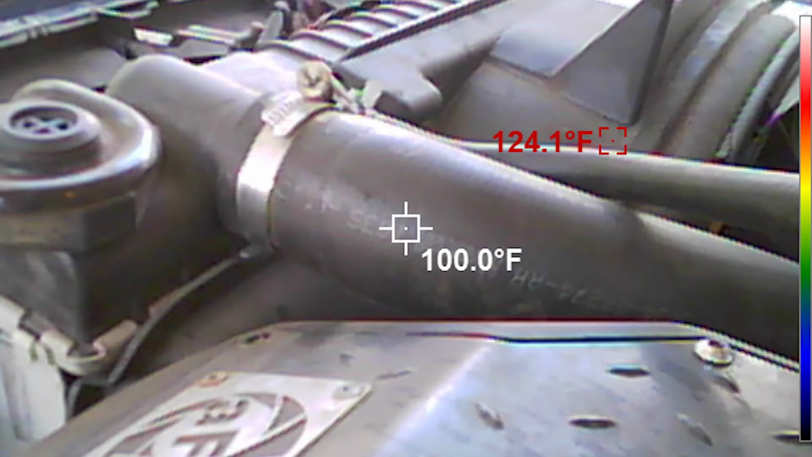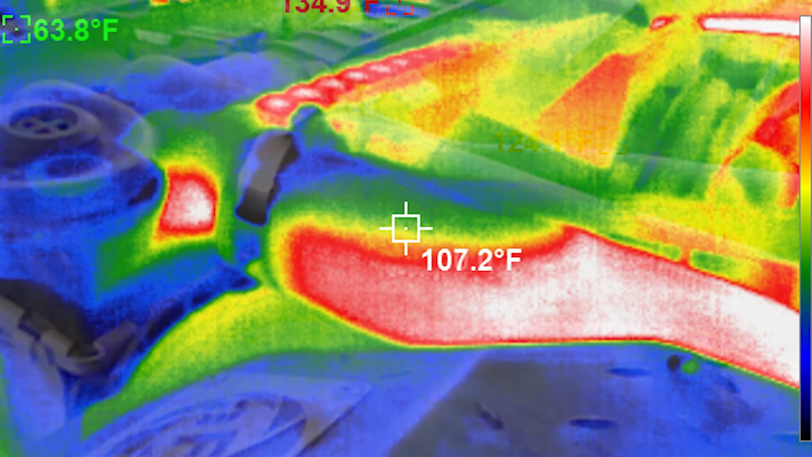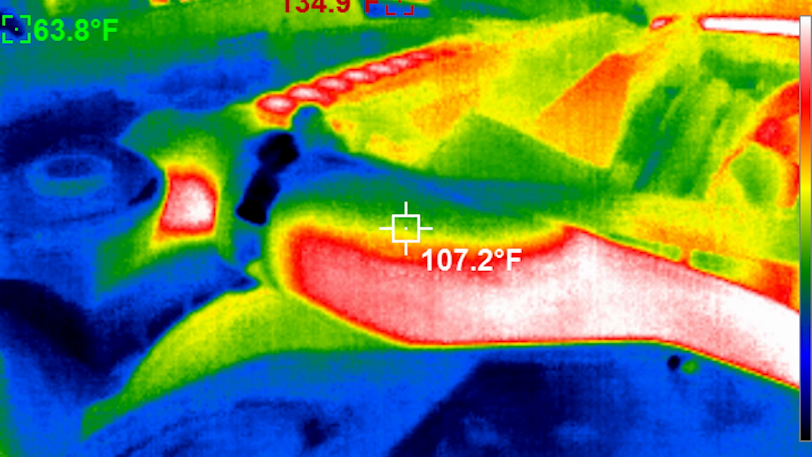Here are a few examples. A radiator hose itself is a poor emitter, but it does transfer heat from the coolant very well, so it's thermally transparent. And the dull black surface is a poor reflector, so thermal reflectivity is not a problem we need to worry about too much. Now think about that shiny AC aluminum line.